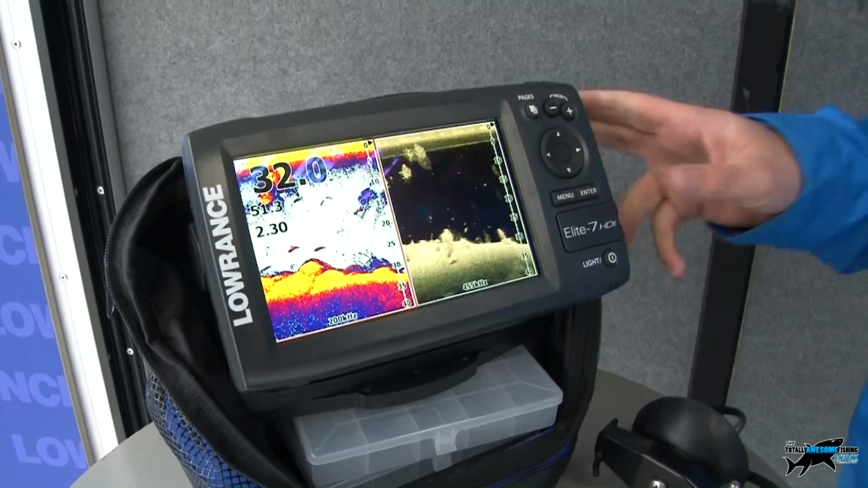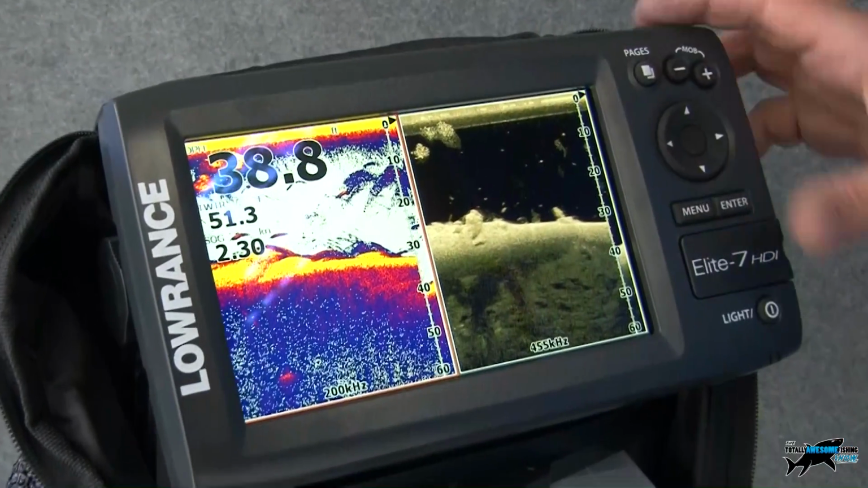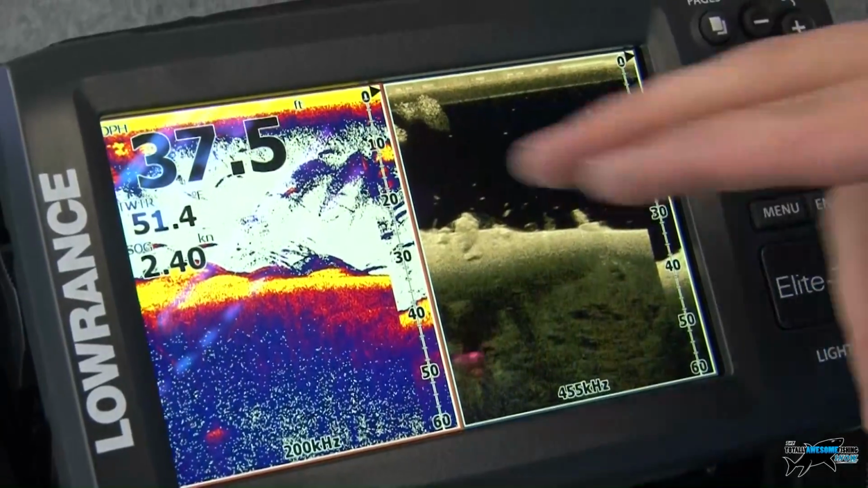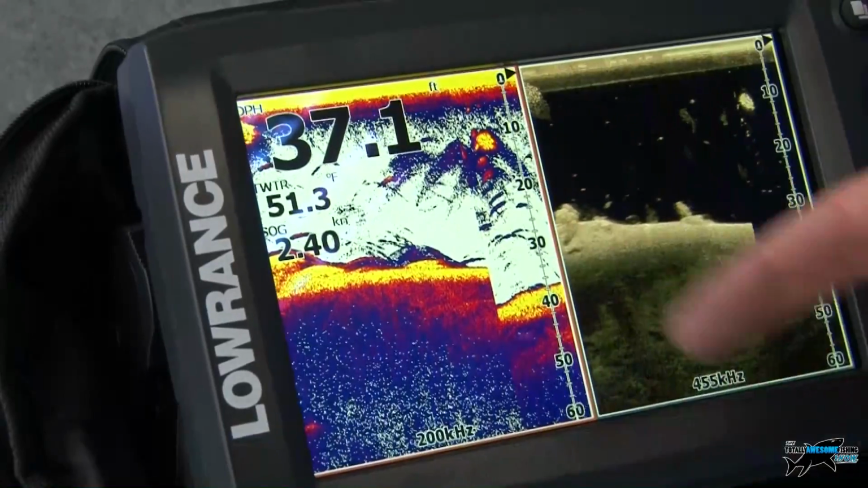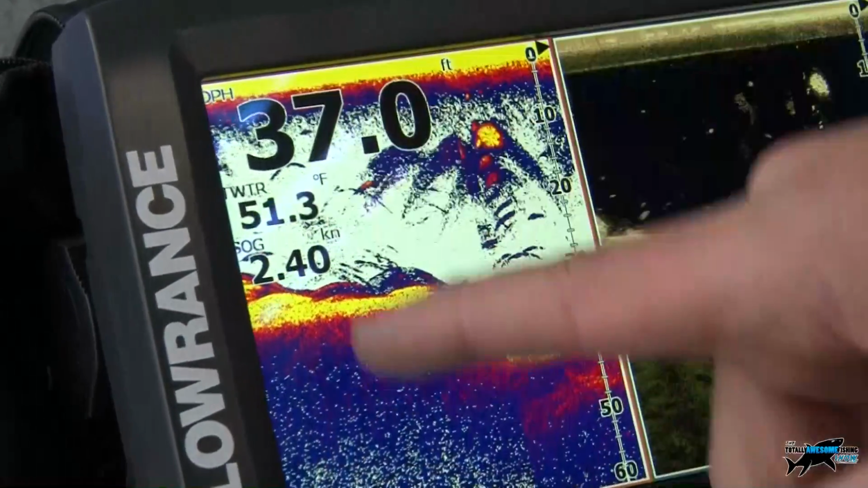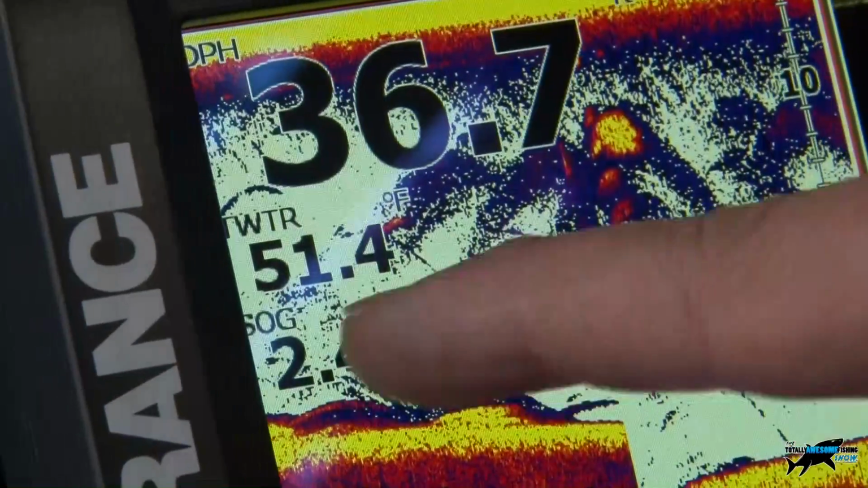Now, is there anything different on this one? It's pretty much the same unit. A quite nice unique feature with these Elite series is you can see here we've got our little overlay numbers. These are all user configurable, so you can configure how many lots of overlay data there are, but also what size they are. You can see here we've got two of the smaller settings.